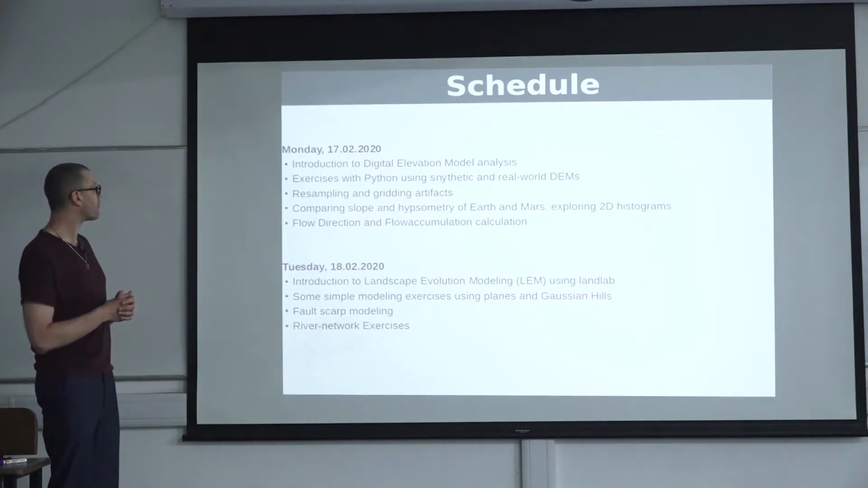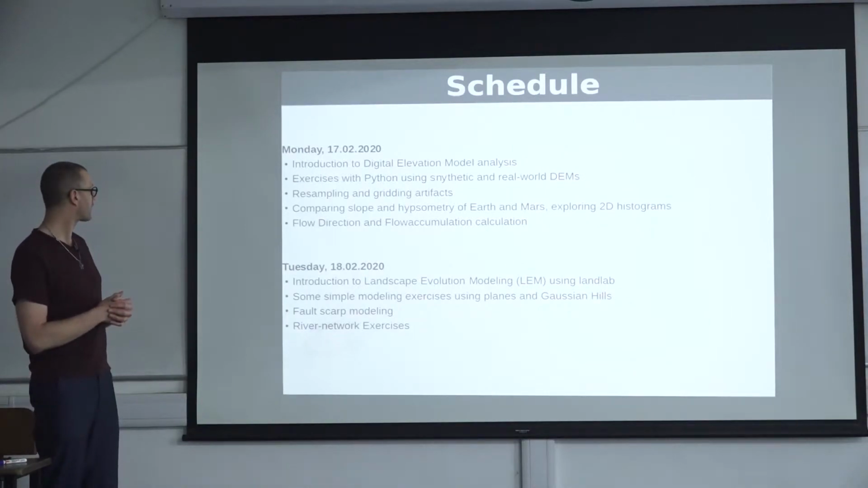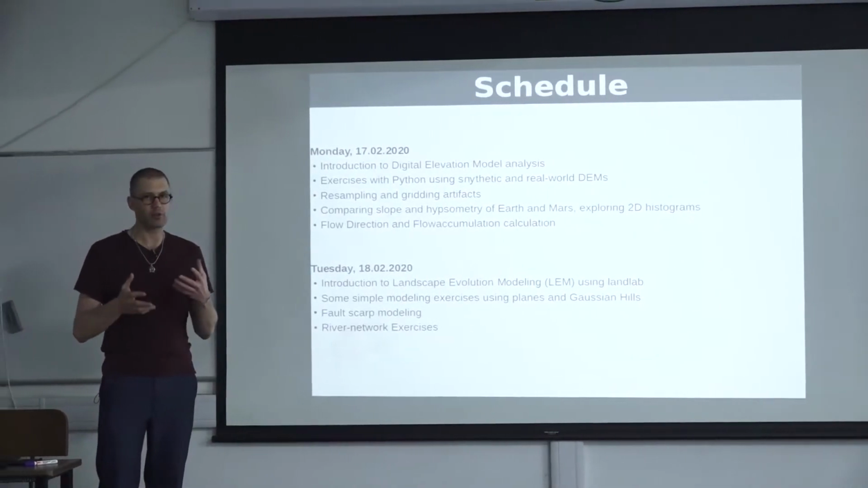We do fault scarp modeling exercises, so a simple linear offset of fault scarps, and we will look at how we can model landscapes that represent real world rivers, so using steepness indices.